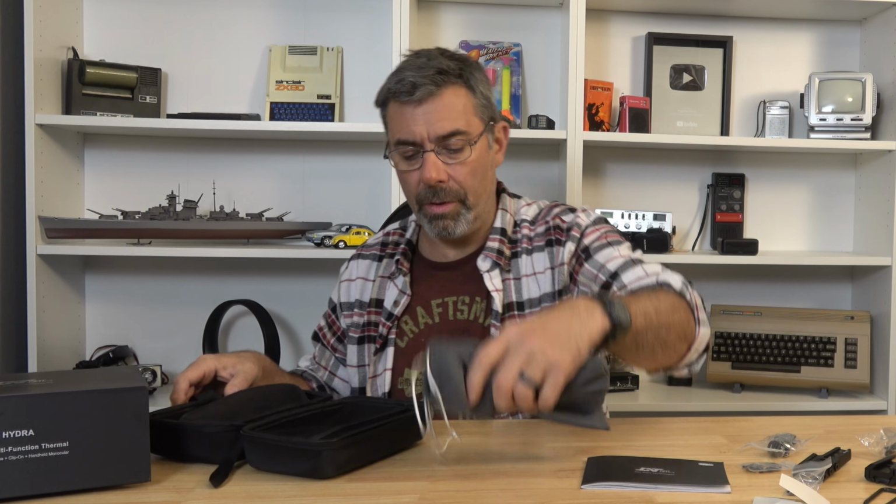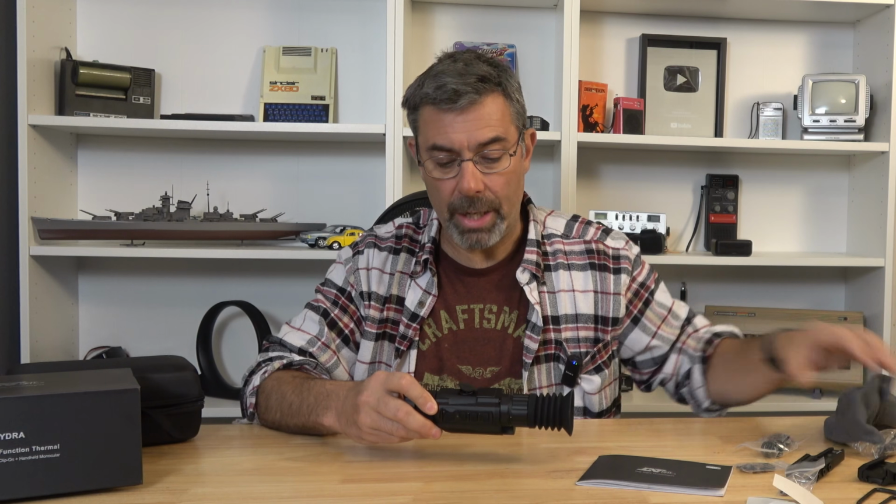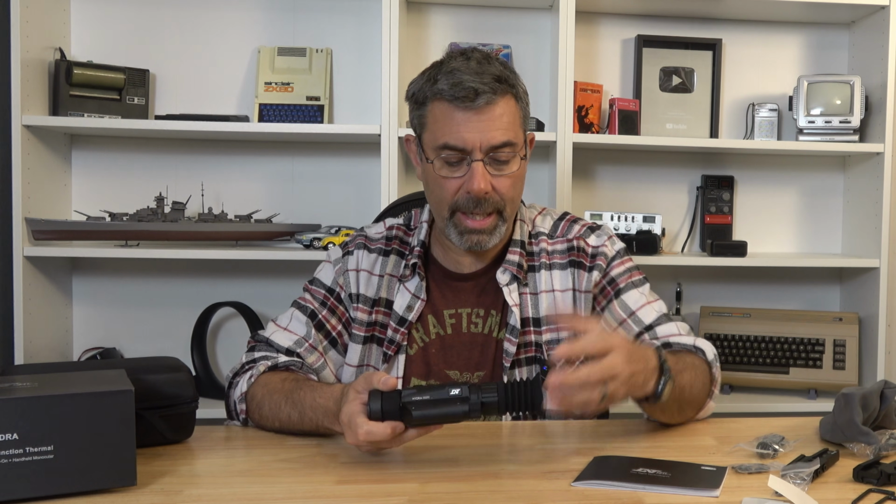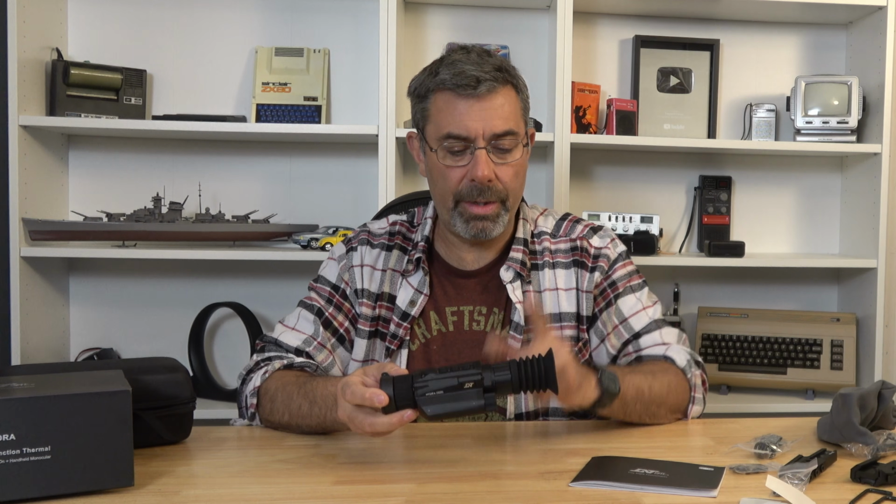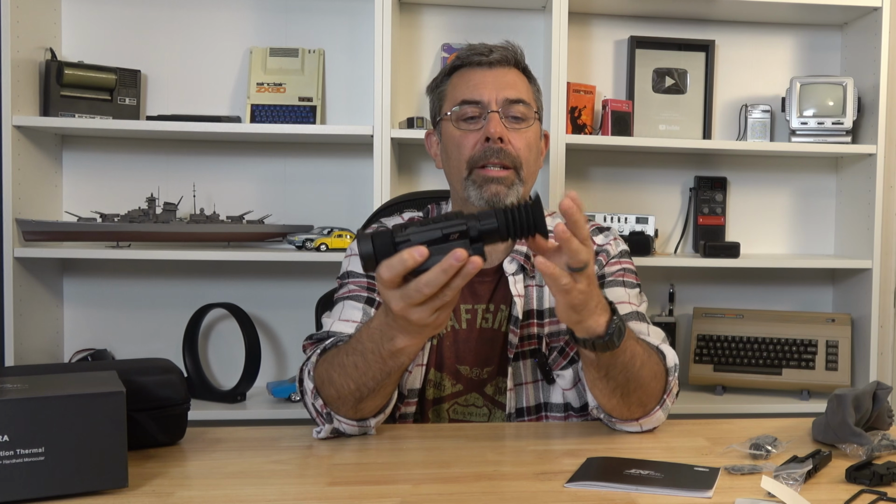And the main unit is just impressive. The other one I reviewed was a heavier unit and more bulky. This one definitely shows technological advances. It is obviously an aluminum case or titanium, I'm not sure. But from here to here is the actual unit, much smaller. And then we have a nice foldable, compressible eyecup, so you get good eye contact there.